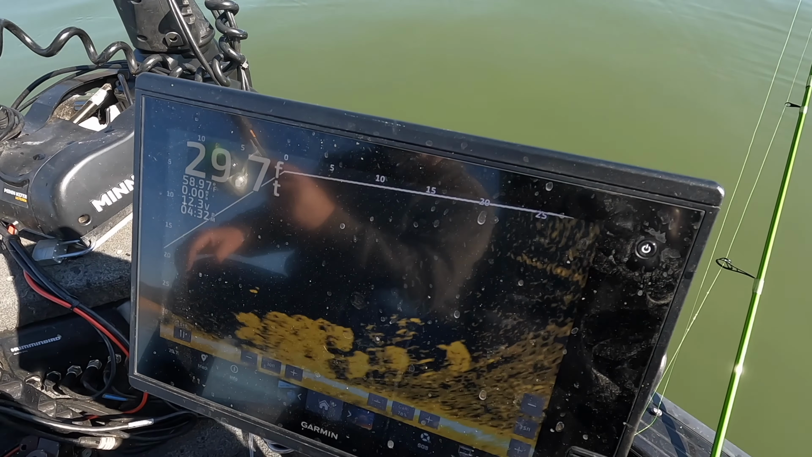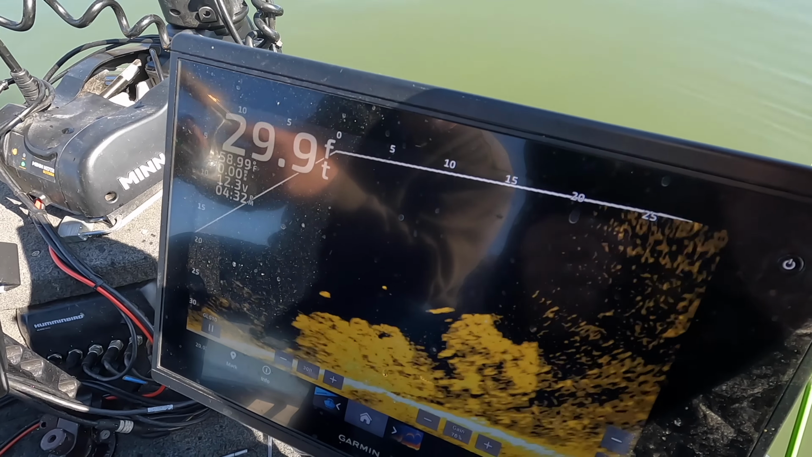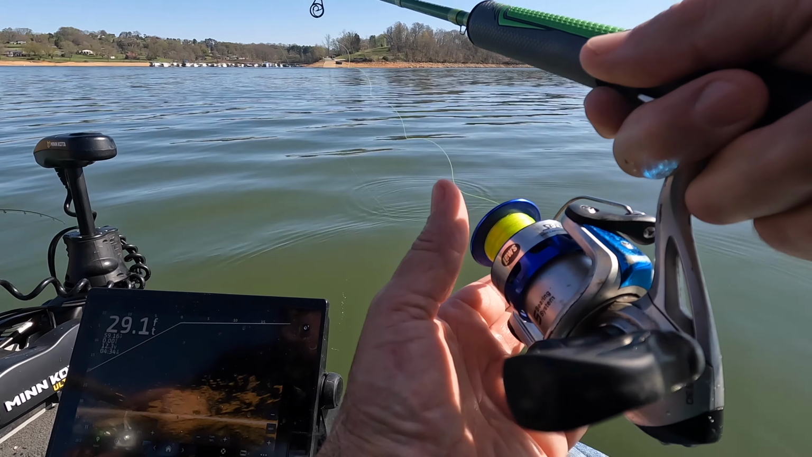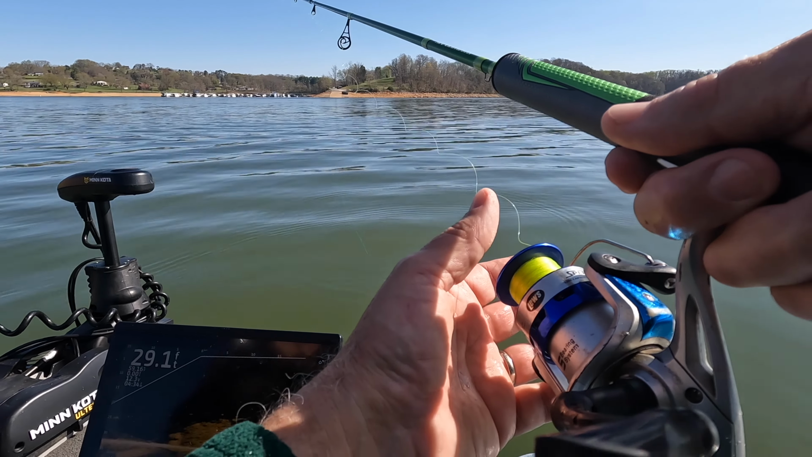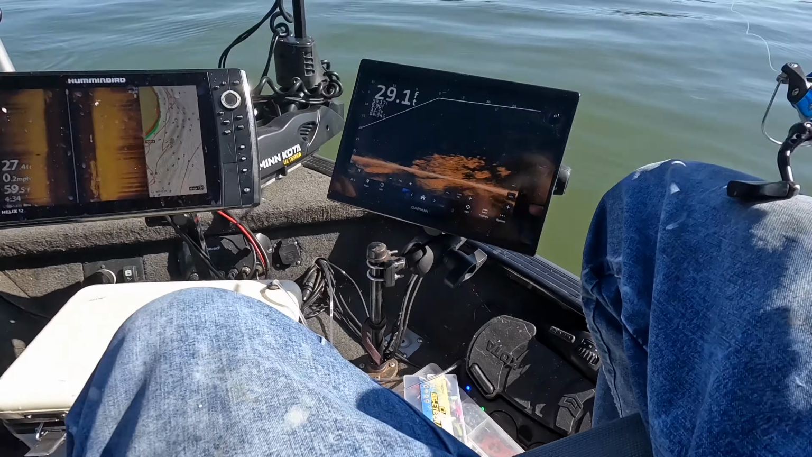Okay, let's see if we can see you dropping down. Let me find it here. There he is, he's right there. Dropping down. Look, there's the big fish coming at it. He's looking at it, he's on it. Got him. Oh yeah. You need the net? Always need the net. 4-pound plus.